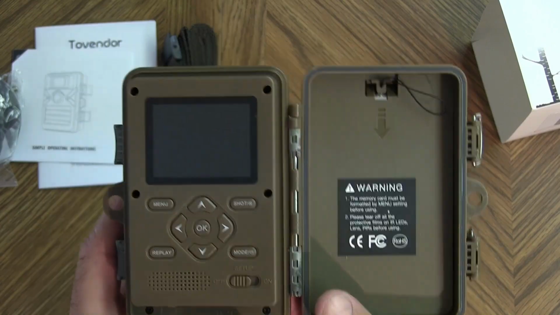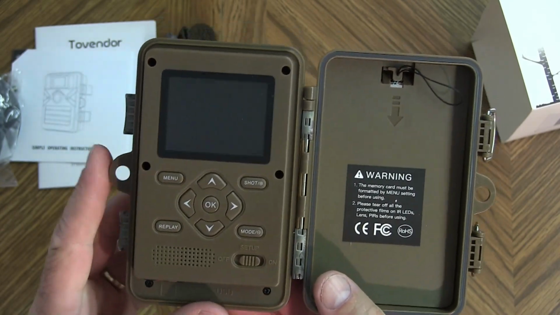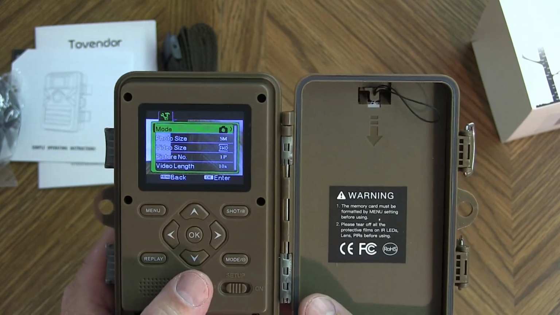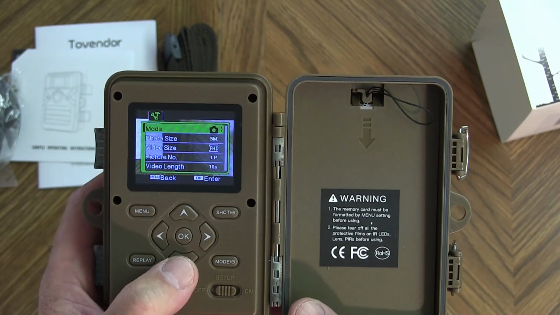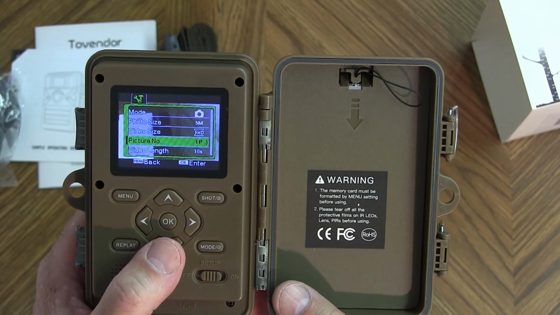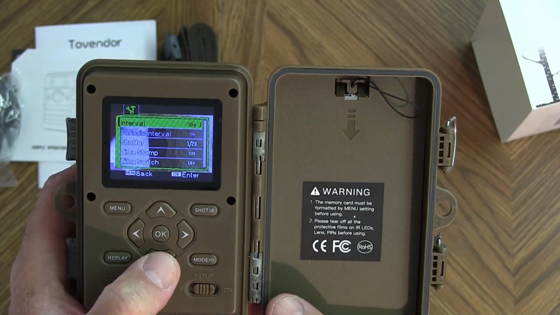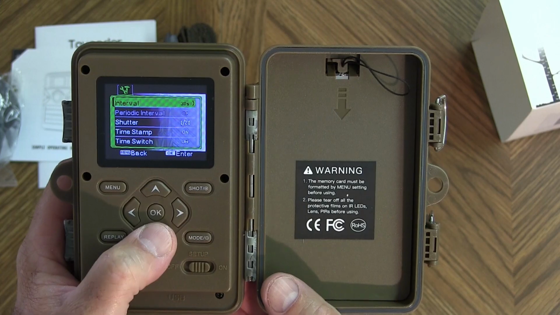Next I'm going to go into the menu and show you some of the settings. It has a 3-position switch here for off, setup, and on. So we'll slide that to setup, and we got power. So you can select your mode, and that's whether you want photo, video, or photo and video both. You can set your photo size. You can set your video size. You can set the number of pictures you want it to take, 1, 2, or 3. You can set your video length. And you can set your interval, and that's the time between photos or videos.